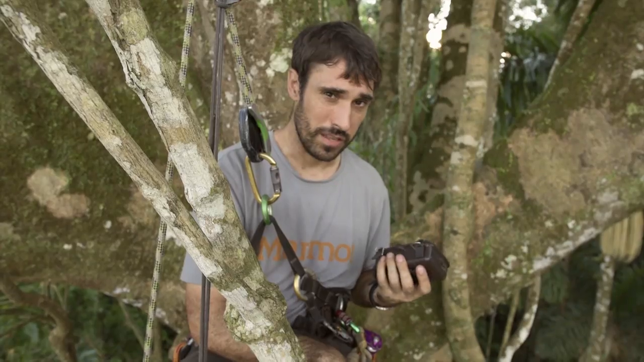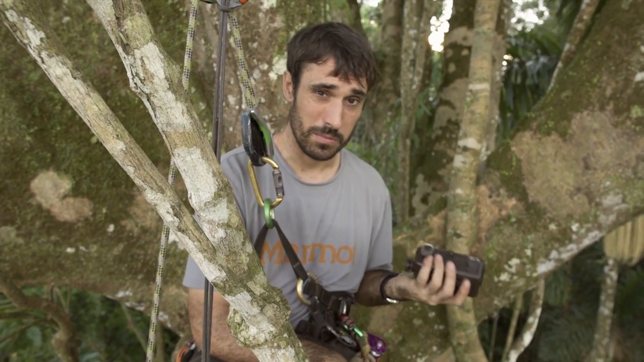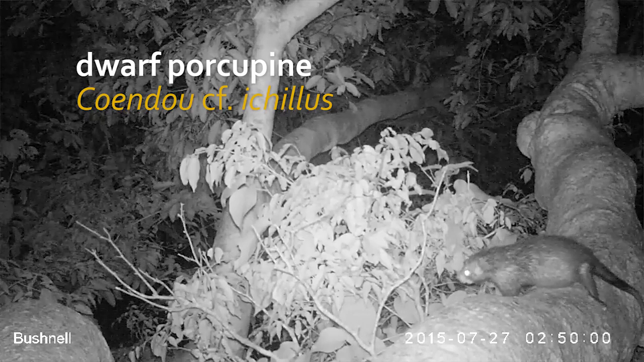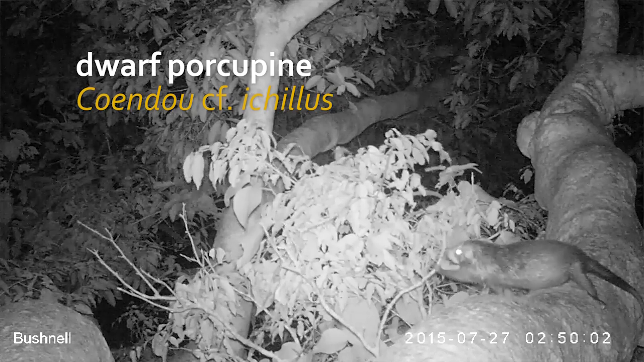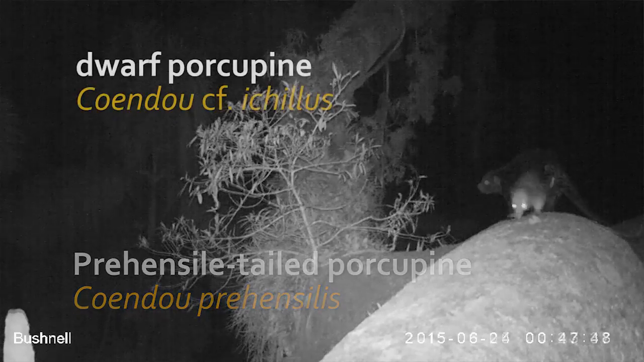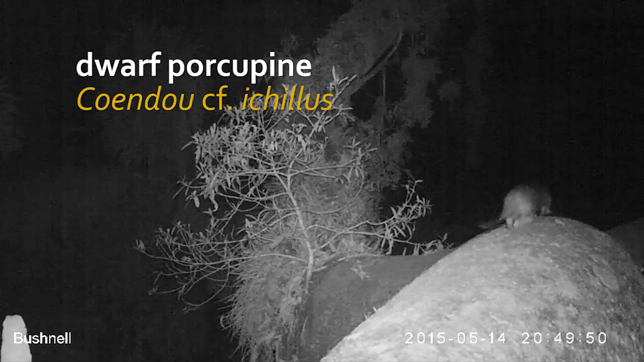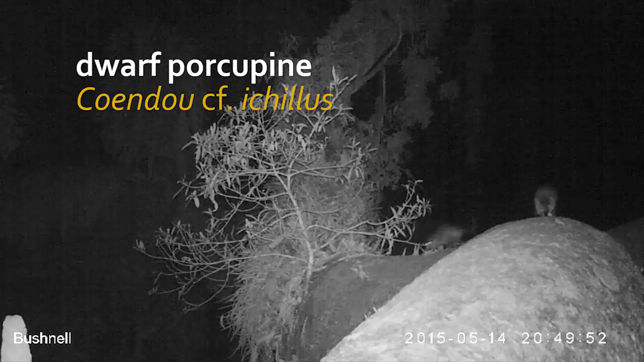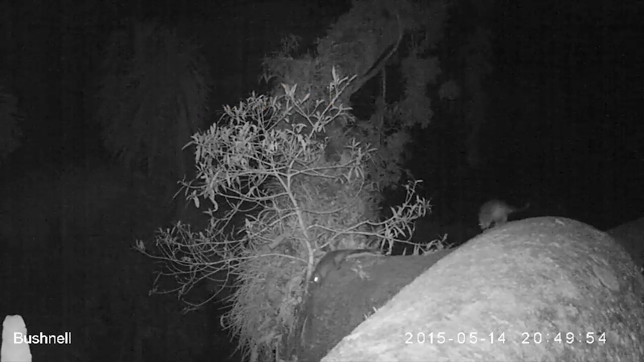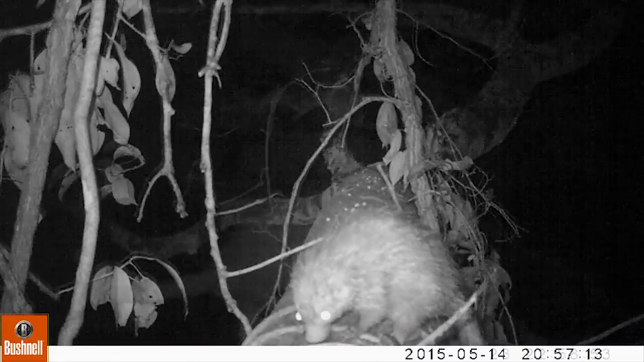One of the most interesting things we found is a dwarf porcupine. Dwarf porcupines aren't supposed to be here, so we're extending the range right down to Madre de Dios. Dwarf porcupines are smaller and hairier than the prehensile-tailed porcupine that's better known here, and we're actually getting more of the small one. If a species like this can go unnoticed for so long throughout the Peruvian Amazon, then it's going to be exciting to see what we find next.